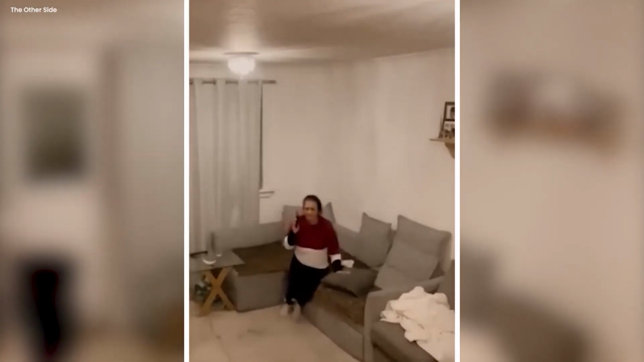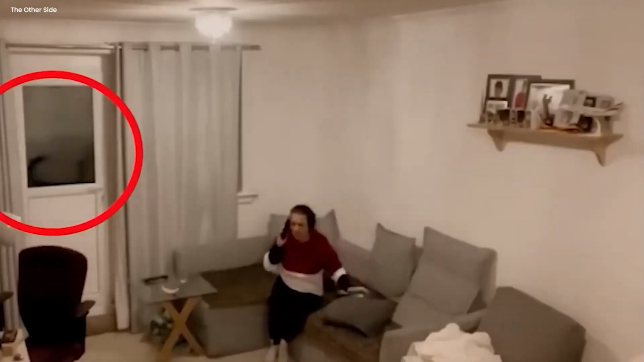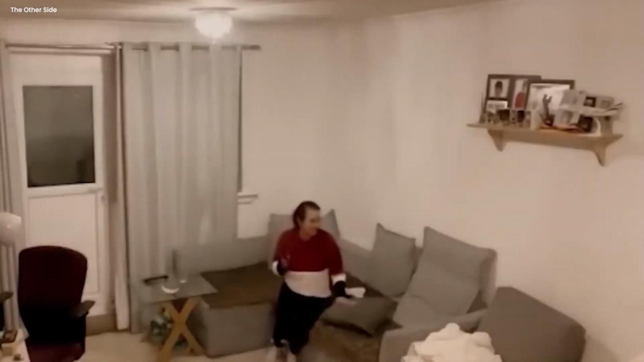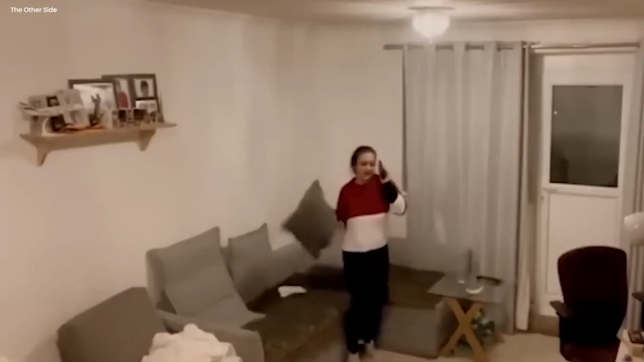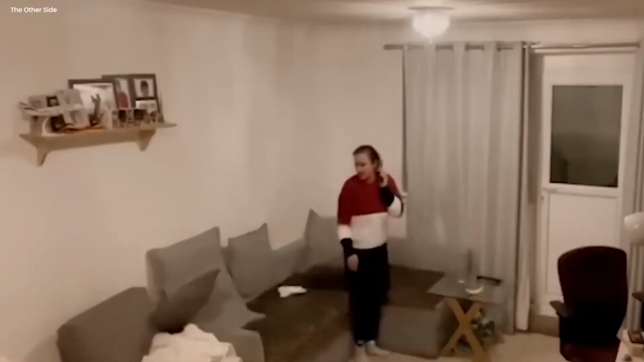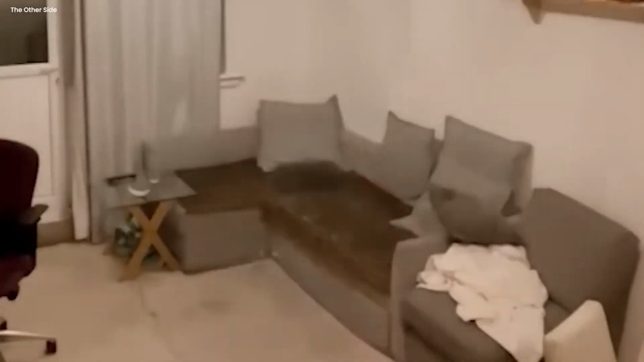The woman is on the call with her mother, and she tells her that something pushed her. "Someone just pushed me! Wait a minute." Then she grabs a cushion and throws it in the direction of the invisible being, and the cushion is slammed back on the couch. The woman gets terrified and leaves the room screaming.